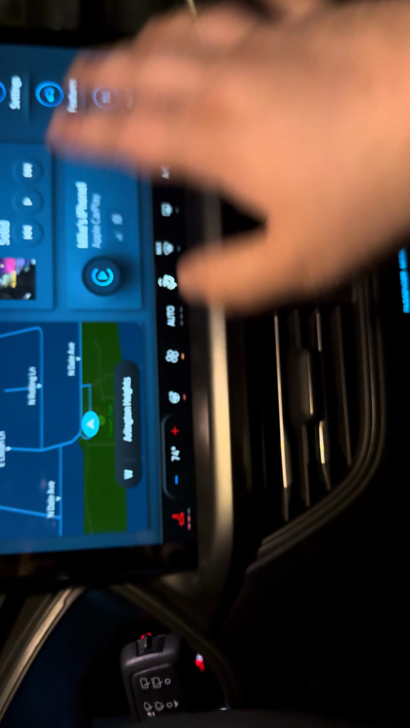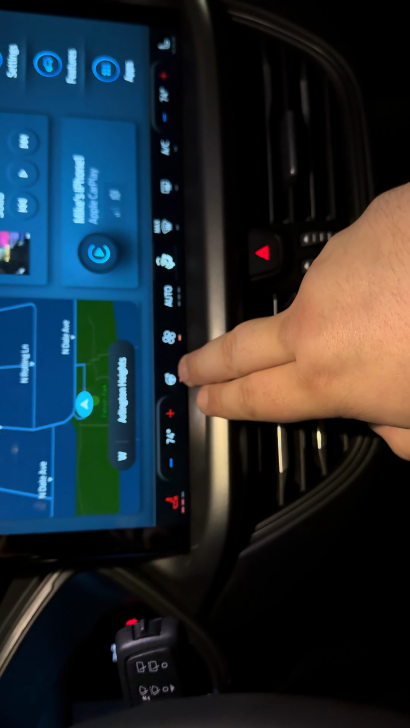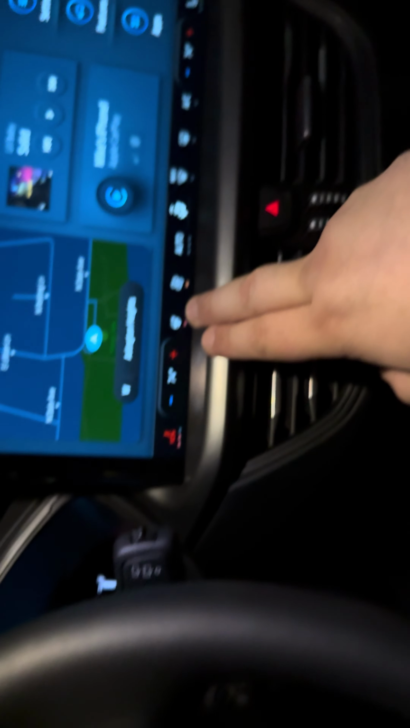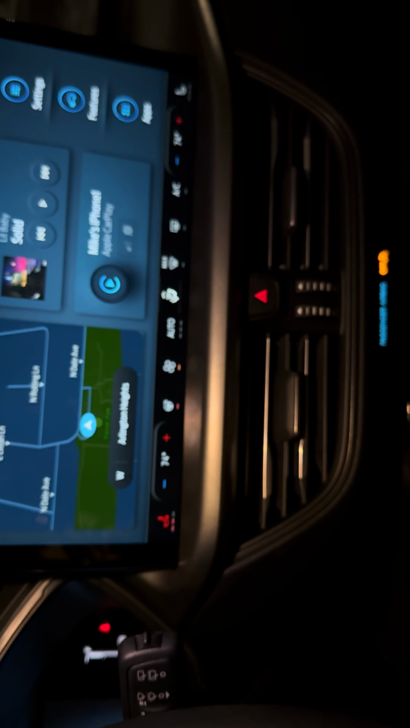But I just don't like how everything is in the dash. You know, my heated wheels in the dash. You can hear the hybrid, because this is the hybrid model kicking on for regen right now.